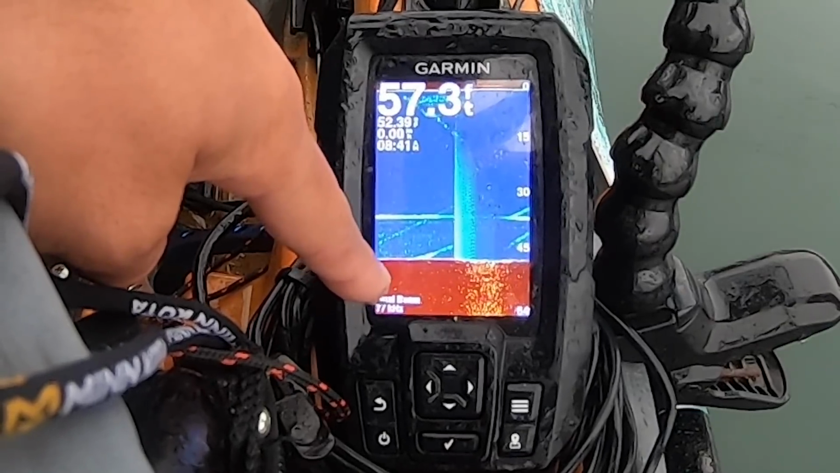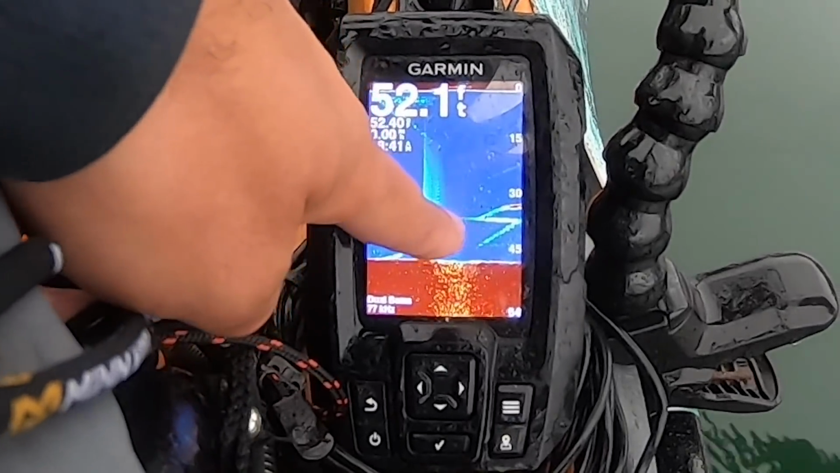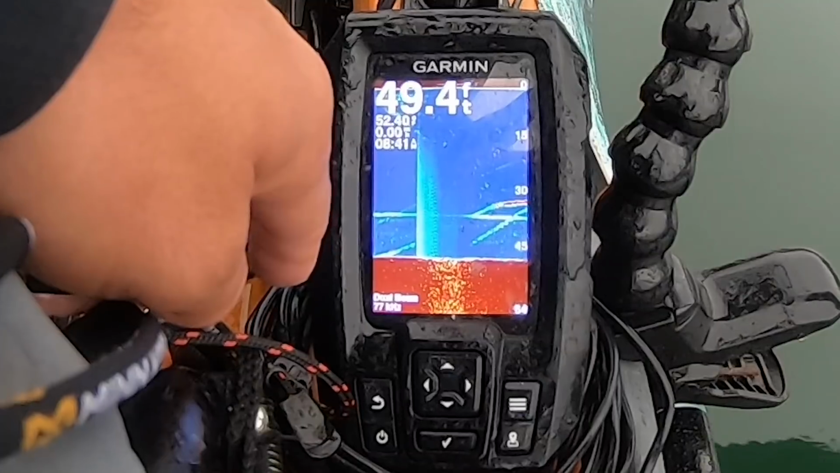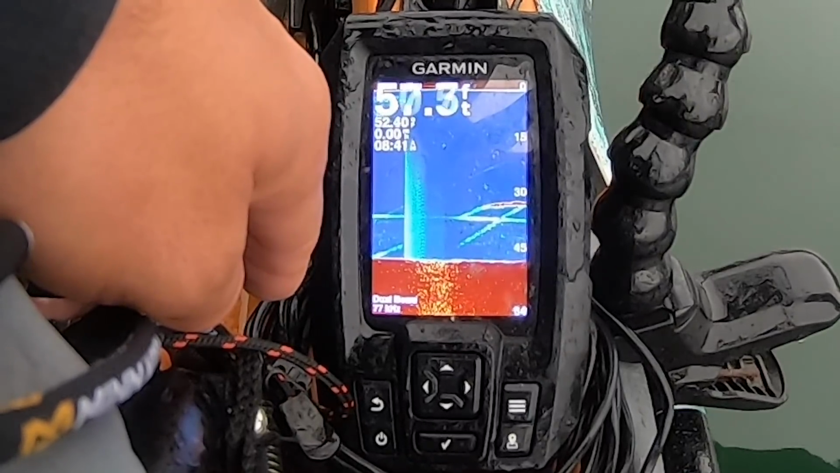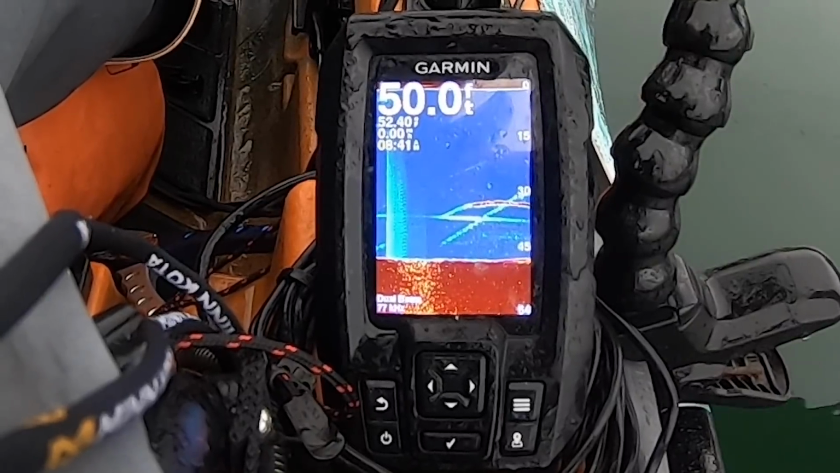See if we can get, oh, there's fish right there. You see the fish? Oh, there's my bait. The bait's right there, right on the fish. Try to bring it up a little bit.